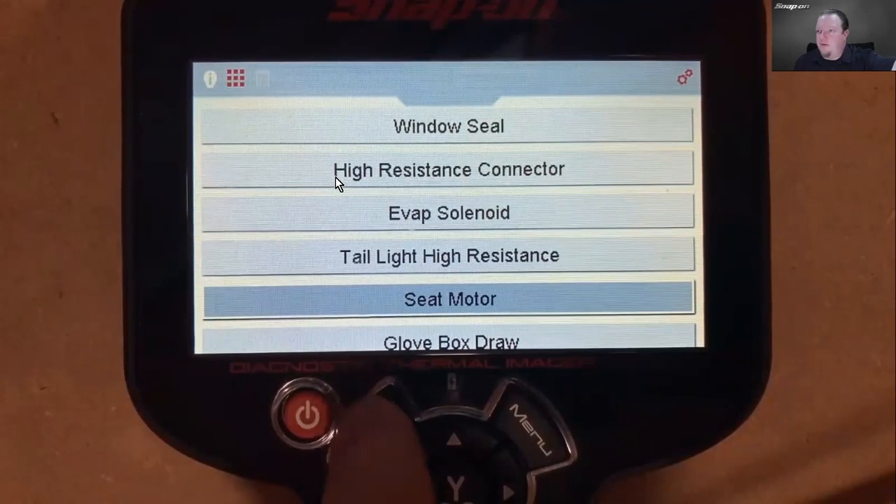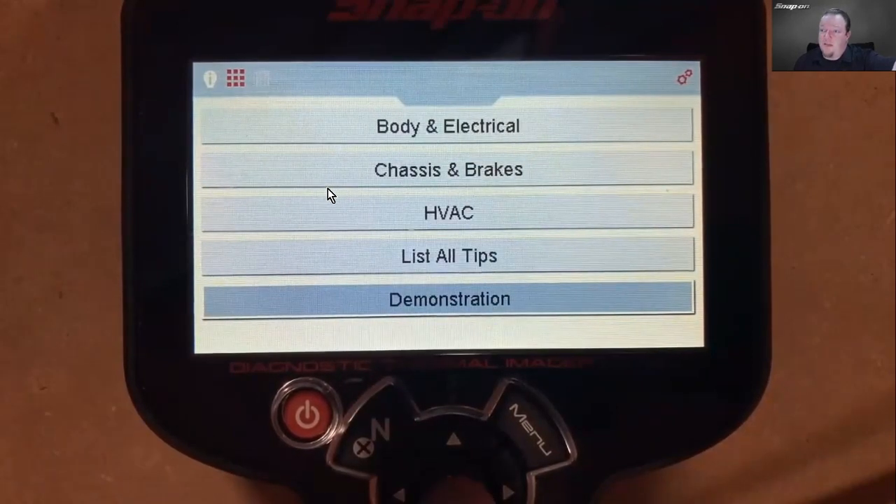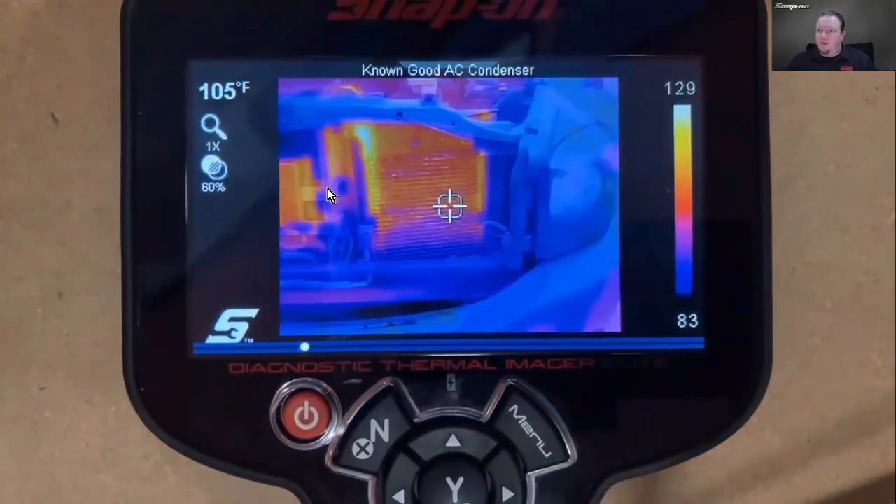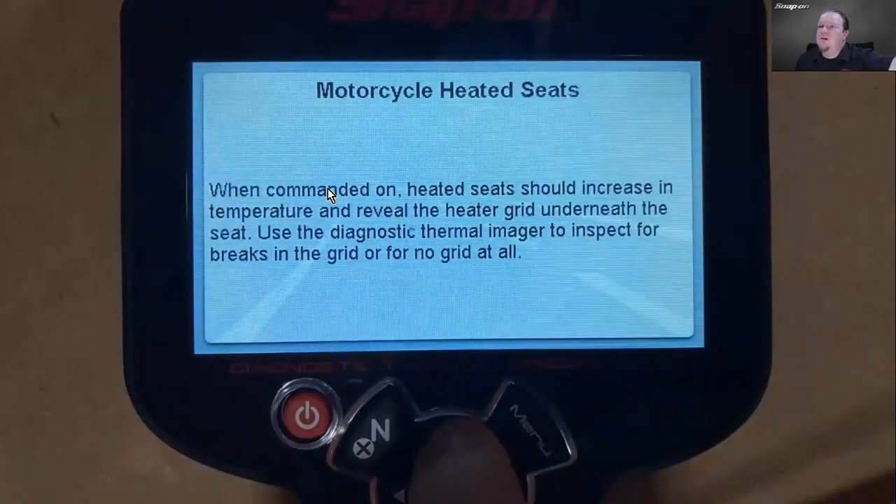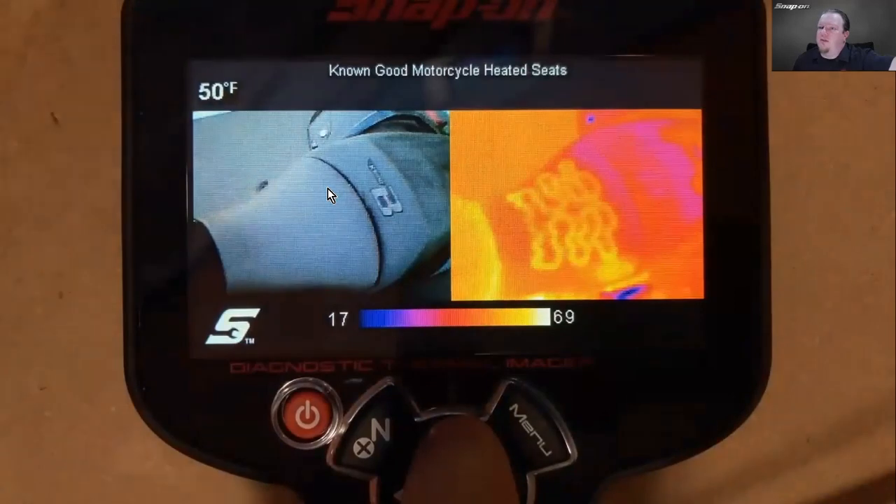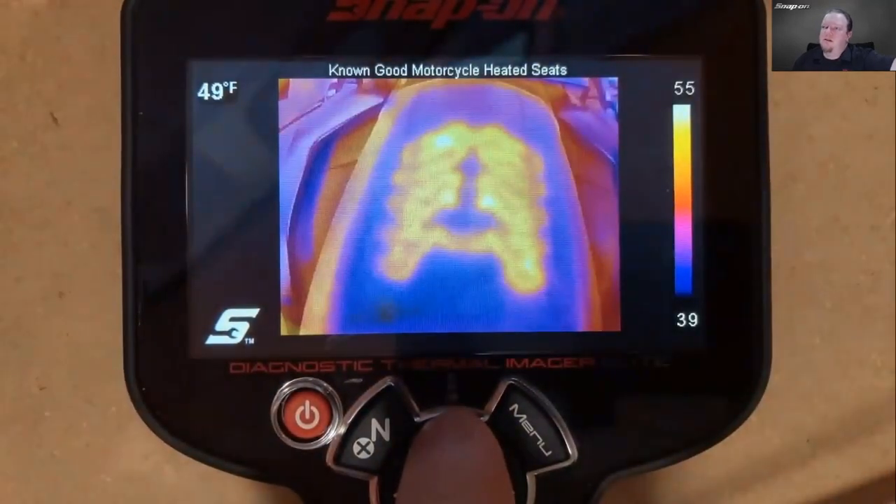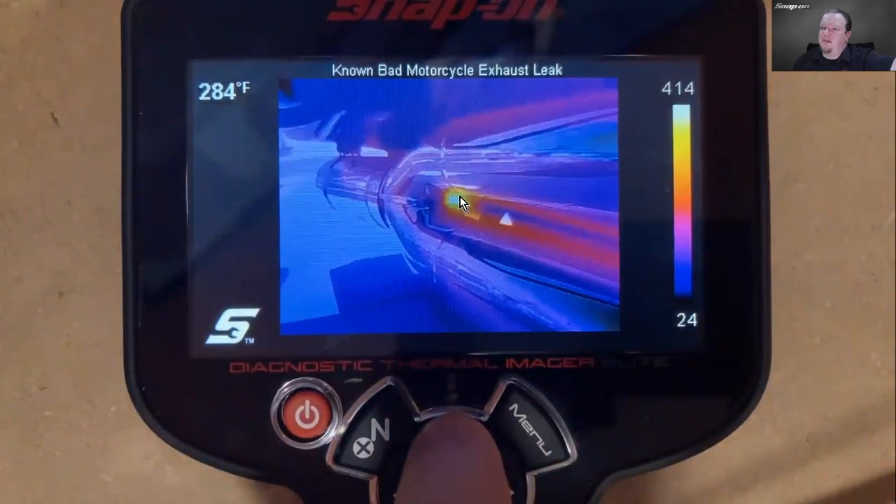There's also, I've got to go back up one menu, a built-in demonstration mode in here. So you can see a few of the different things you might be able to see. So there's an example, known good AC condenser. That's just a short little video. Motorcycle heated seats, it's going to give you a little story about that and then show you that. There's heated seats again. Motorcycle exhaust leak. There's an exhaust leak right there between those two pipes.